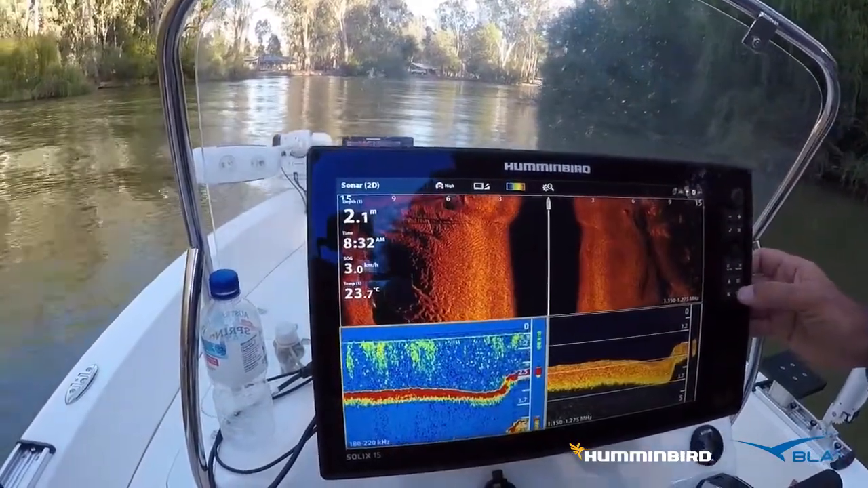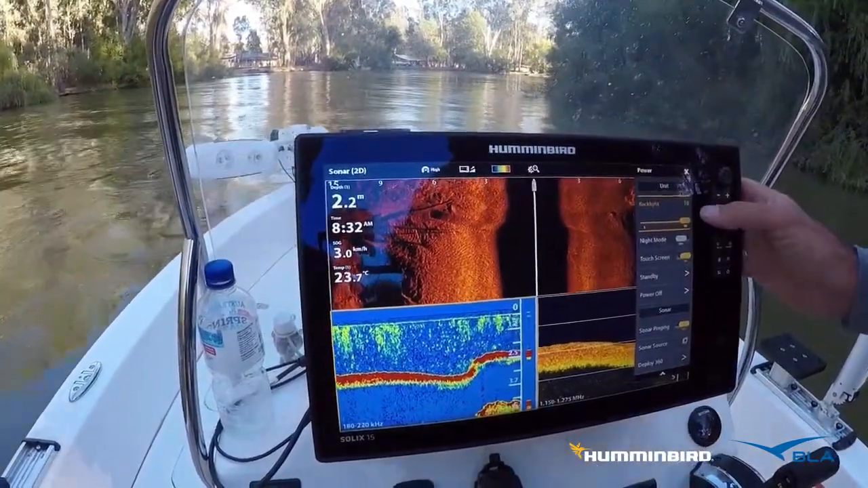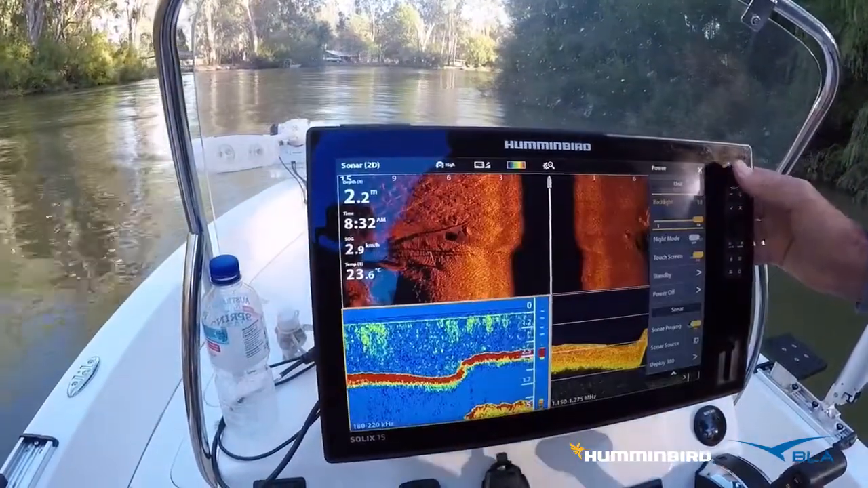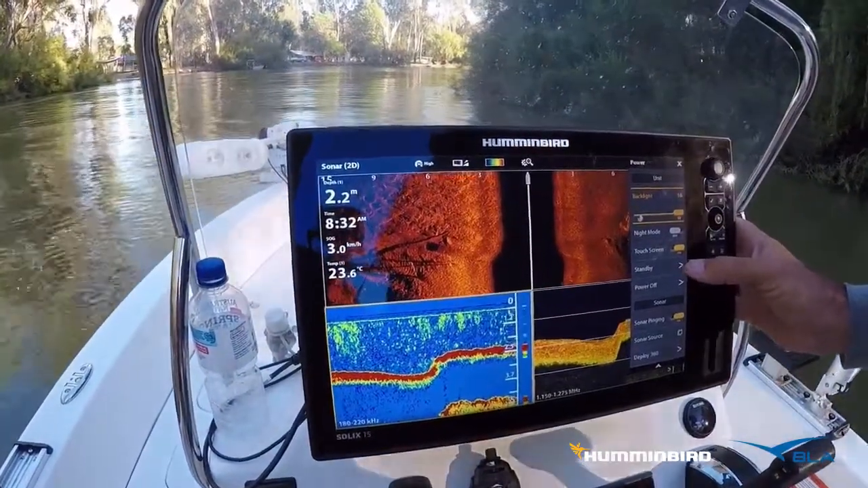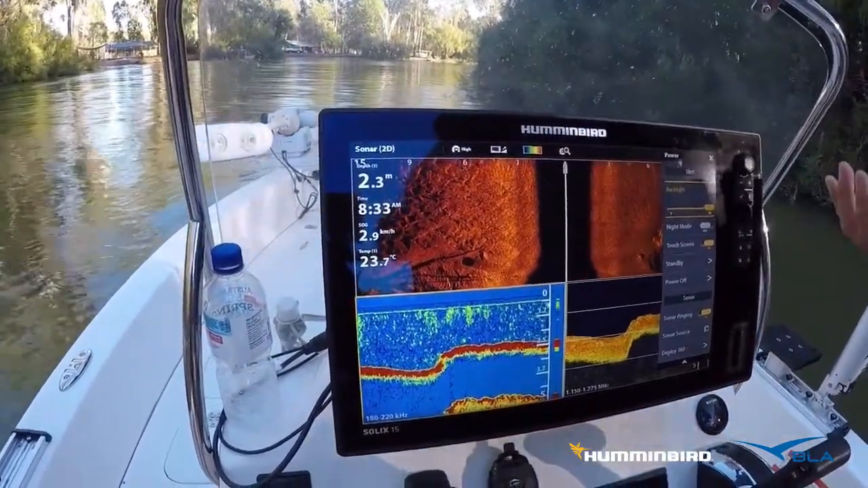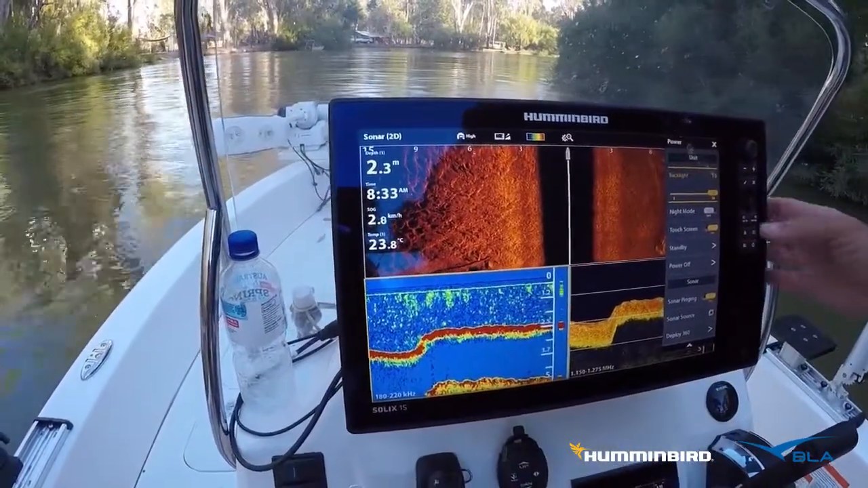One of the other things, there's quite a few features within the power button. If we push the power button, we've got our backlight adjustment, so for night time, we can turn that down. We've got standby mode. If you're ever fishing a spot, you might be on spot lock, or you don't need to use your sounder at that point in time, so you want to conserve a bit of power.